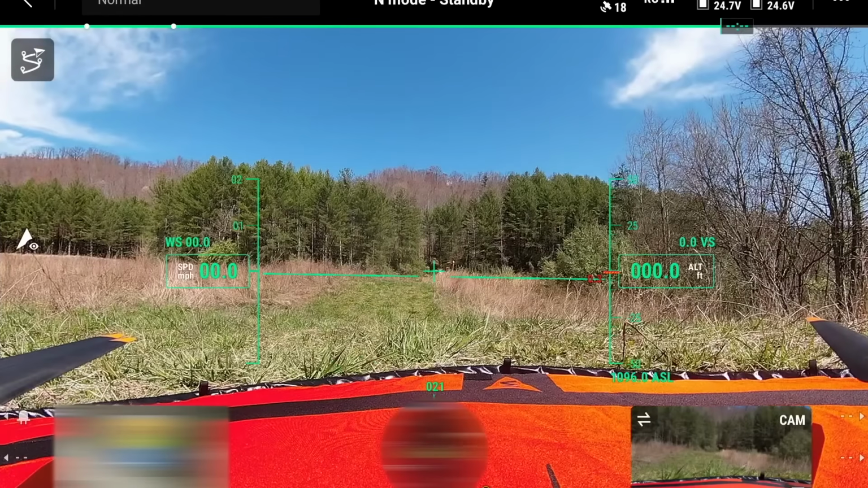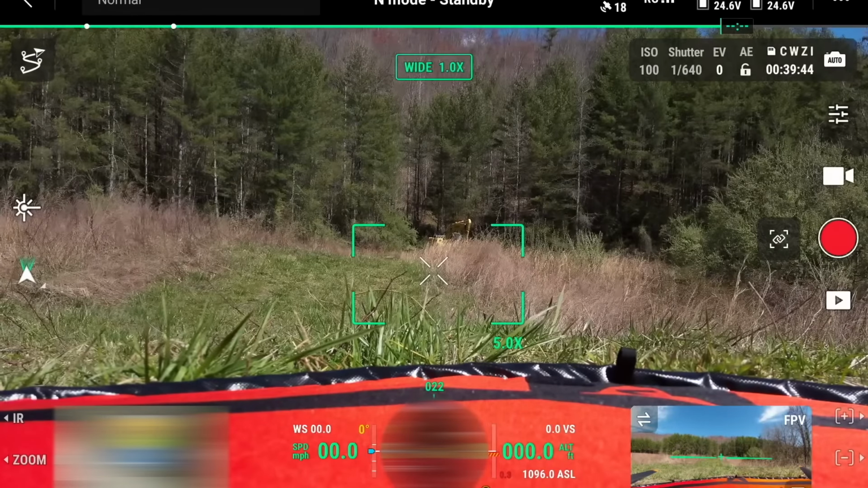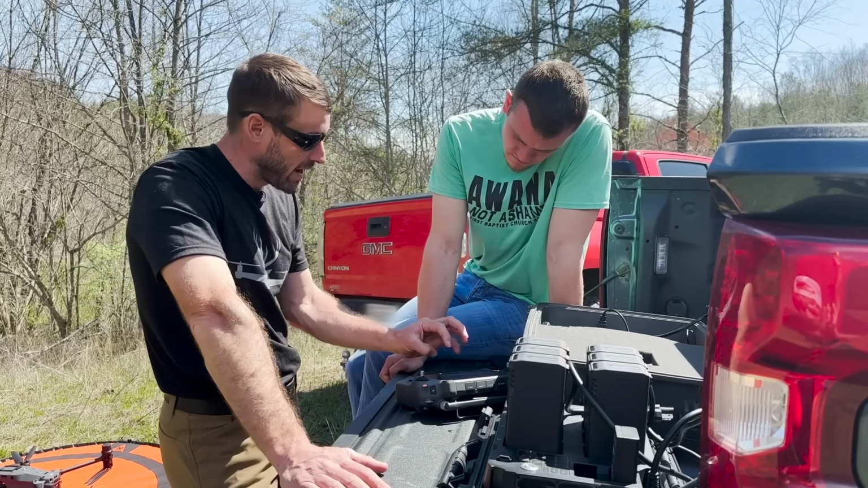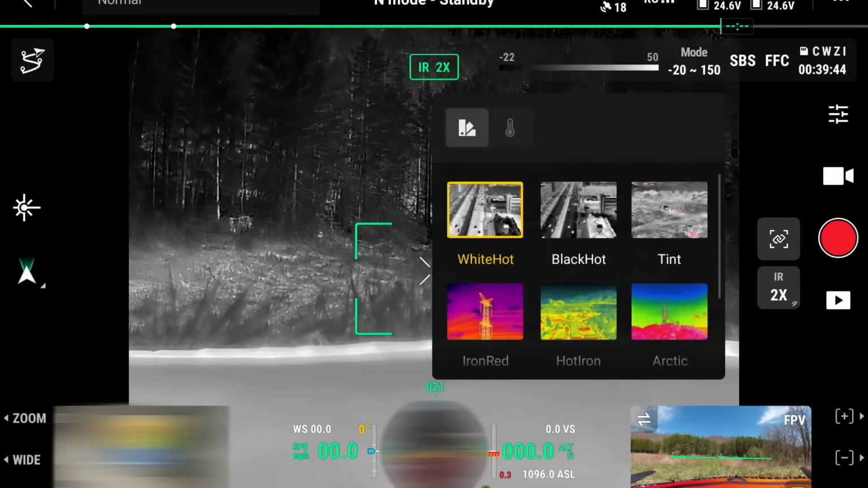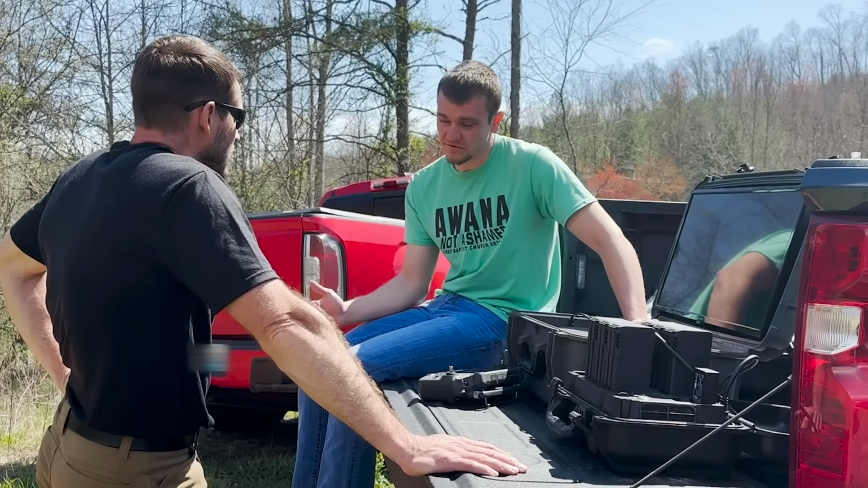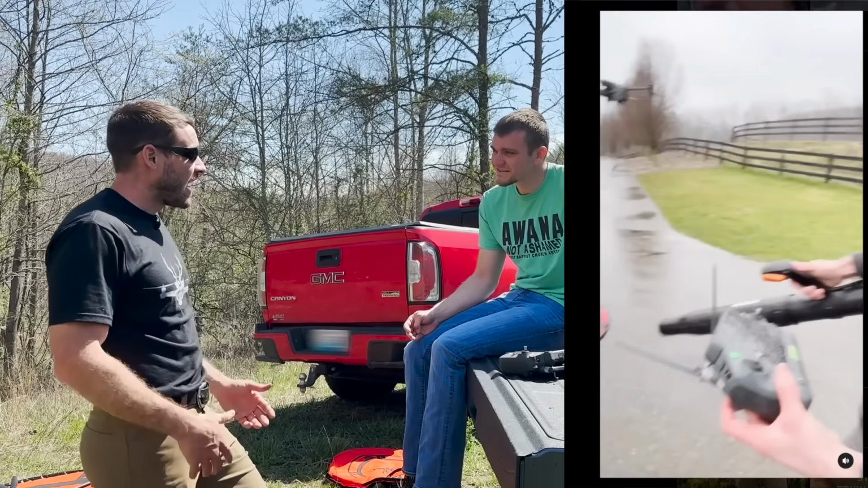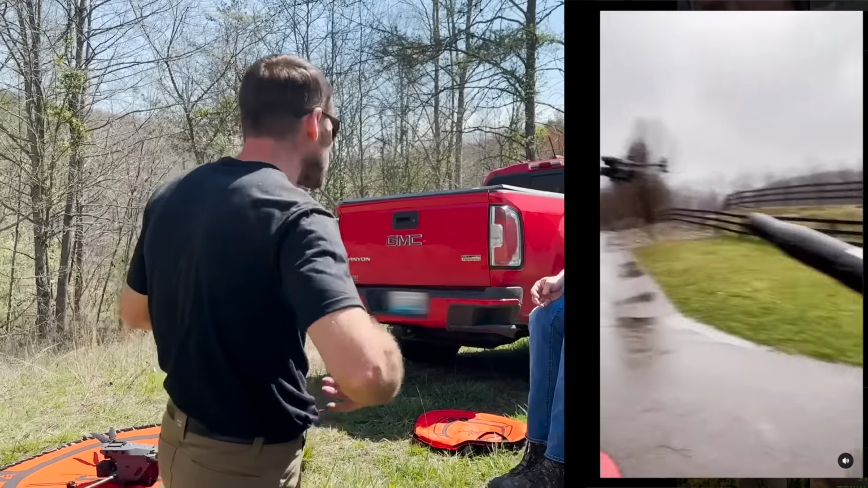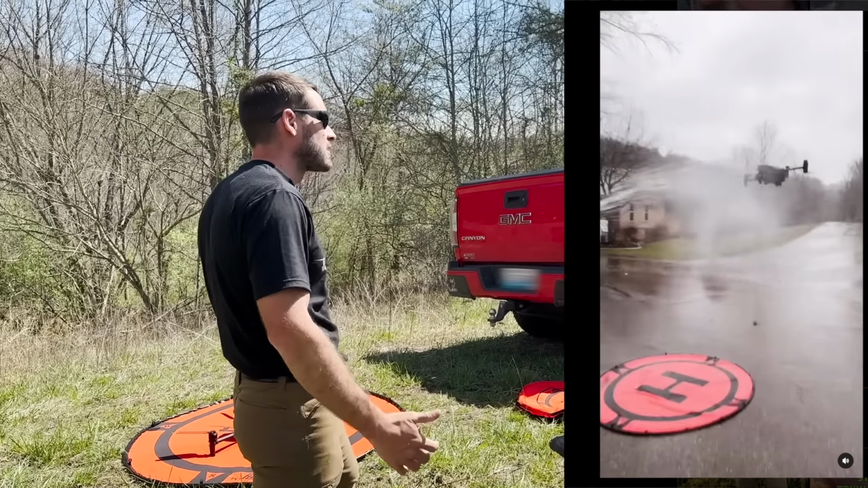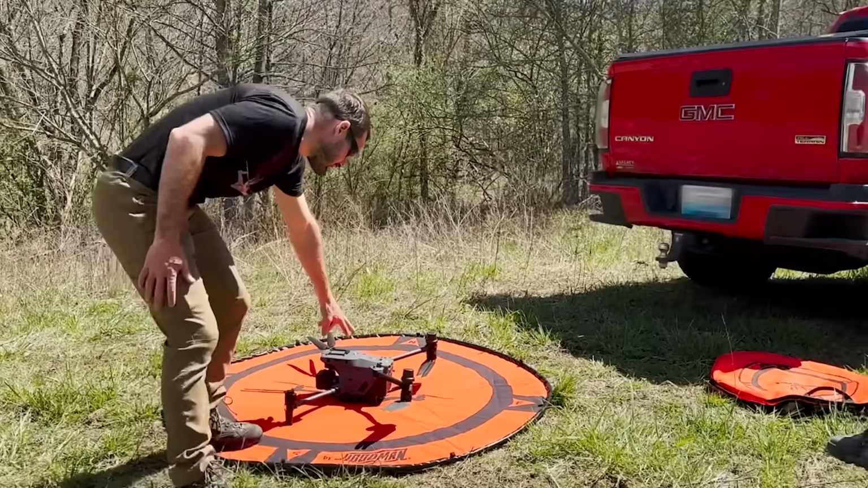If you want to bounce back and forth on your camera, you just click on the one that you want, and then you got your zoom and then your IR. If you want to choose different color palettes for your IR, click that bar. Now you can choose different palettes. How waterproof is that thing if we do need to? Super waterproof. You should see the one video I did on Instagram, where I am literally taking a water hose with a leaf blower, spraying it and blowing the water onto the drone. It's IP65 rated. But you want to make sure that you have these things closed up.